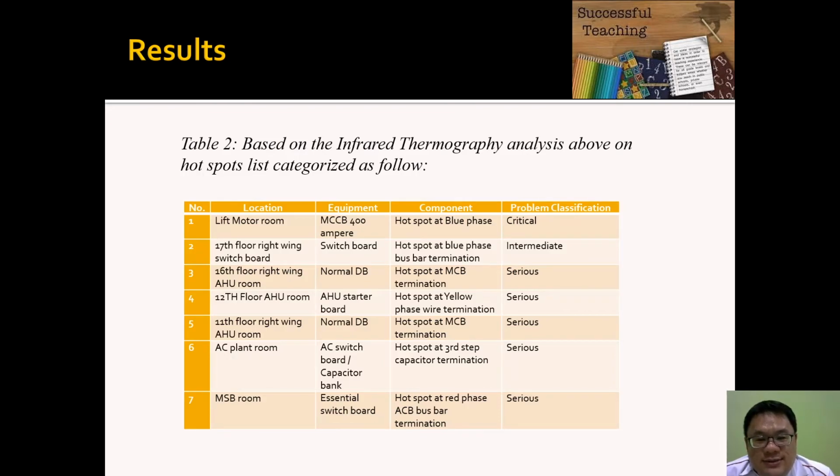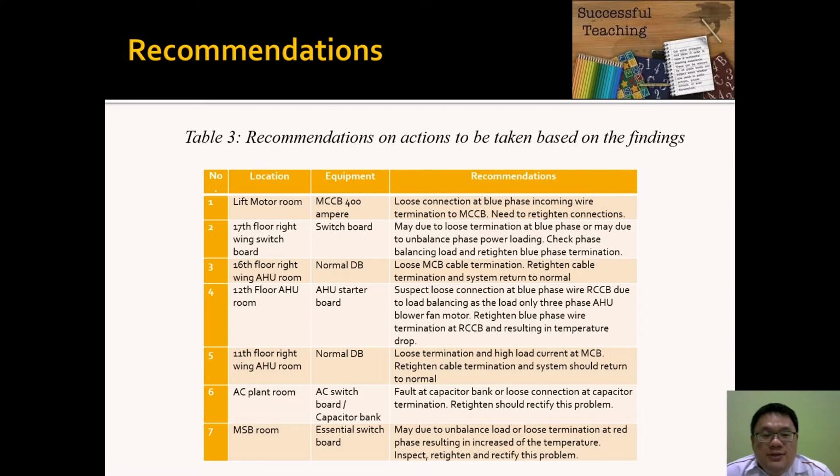Okay, so from the next result, this is a compilation of all the examples given. Okay, from example 1 critical, intermediate, until the rest is very serious. Okay, so we need to take immediate action. So table 3 is the recommended action to be taken based on the findings.